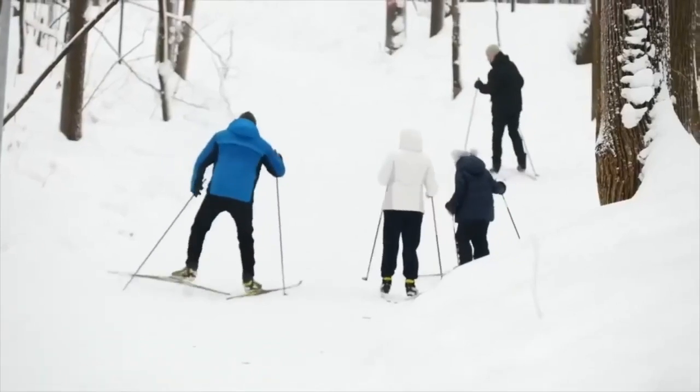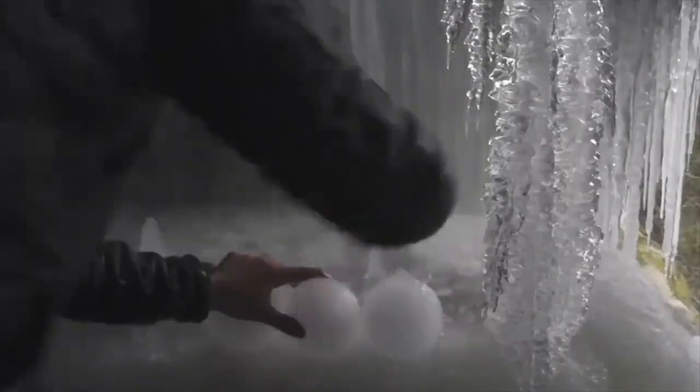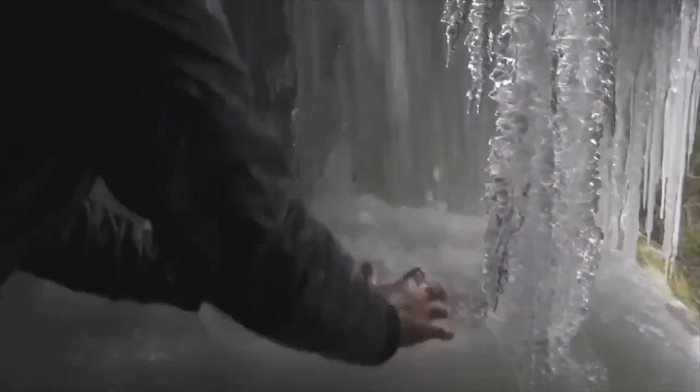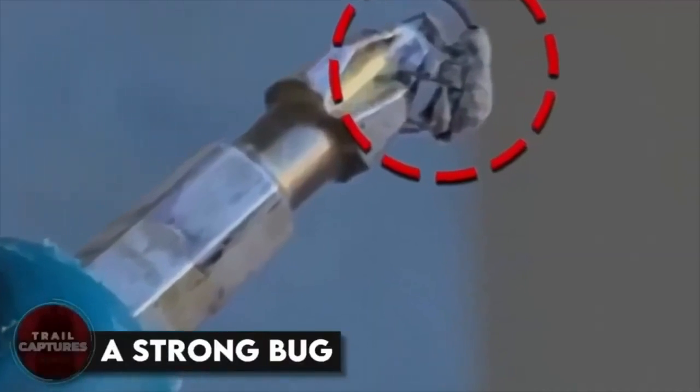Ice balls. These tourists were out looking and admiring the natural beauty when one of them discovered this strange thing happening. He found a waterfall where the water was turning into perfectly round ice balls. Ice balls. Don't they just look perfect? And if you're thinking of hitting a friend with it, don't play with them or use them as weapons because they'll hurt. A strong bug.